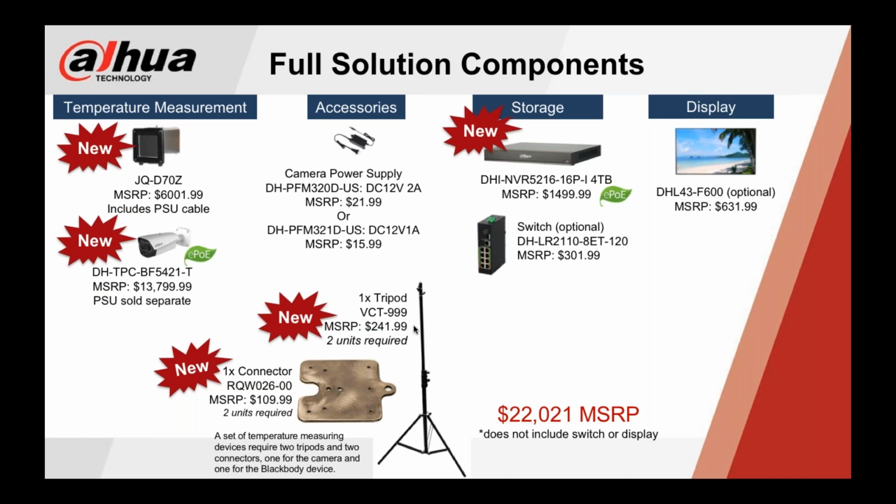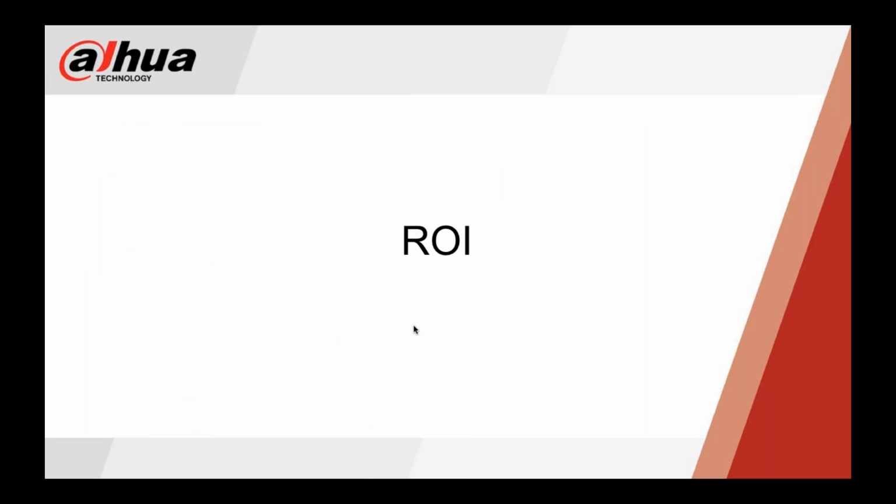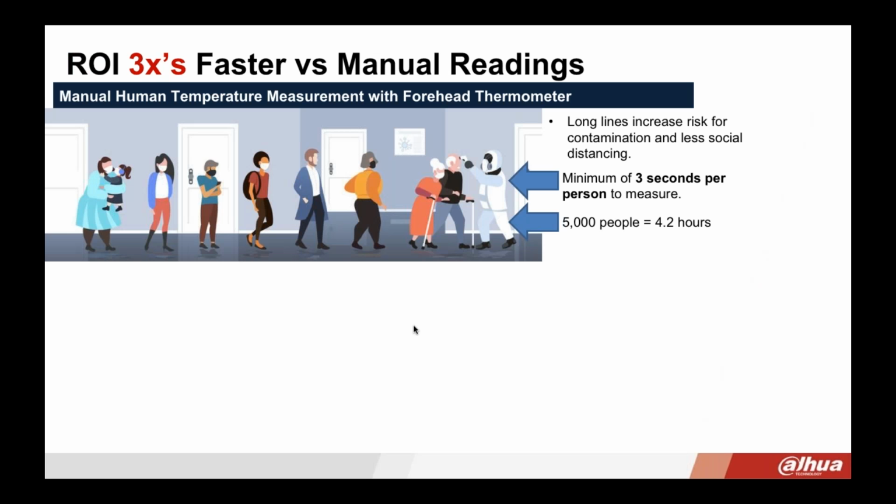So total altogether for MSRP, not including the switch or the display, is a little over $22,000. So let's talk about the ROI, your return on investment. As I mentioned before, it takes 3 seconds to measure every individual's temperature. Let's say that you have 5,000 people going through. It would take about 4.2 hours.